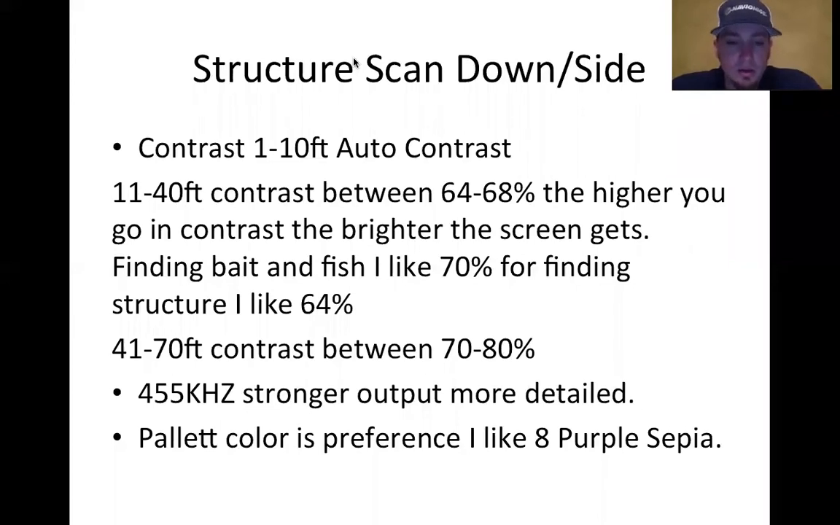Downscan's great for clarifications. If there's something on my sonar screen, I don't know what it is, I will go over to downscan and pick it up and see exactly how it's laid out. Sometimes on sonar, it's kind of hard to tell. But other than that, side scan is my best friend.